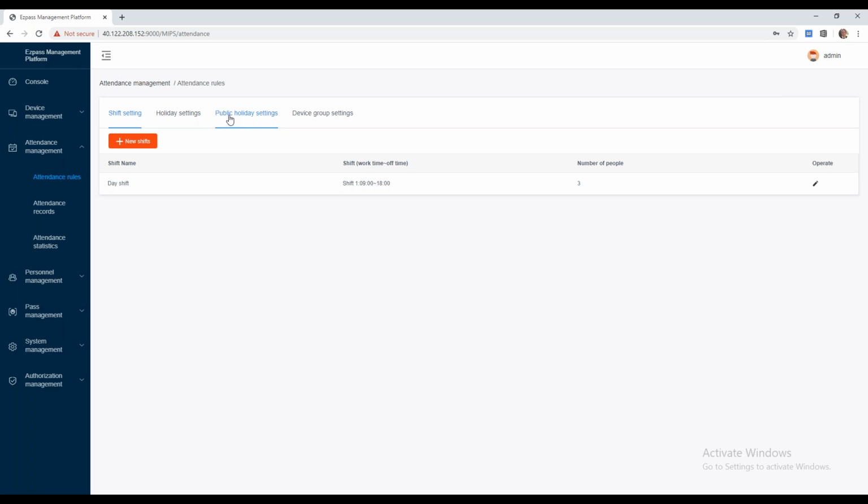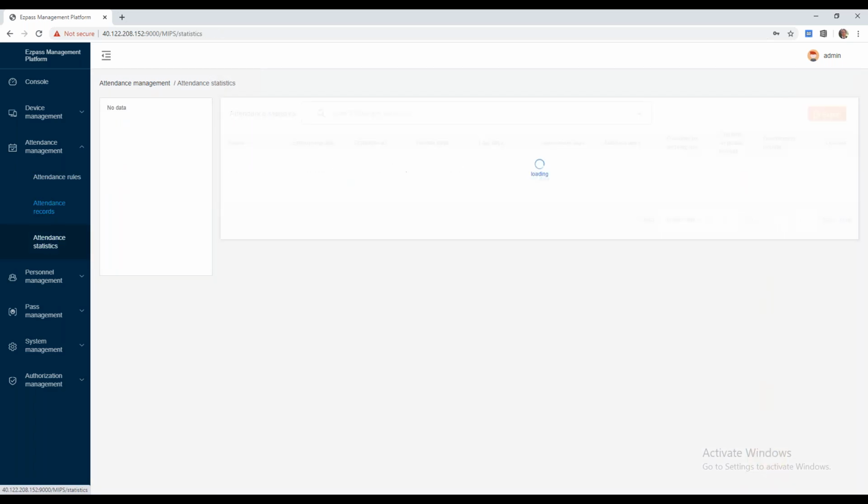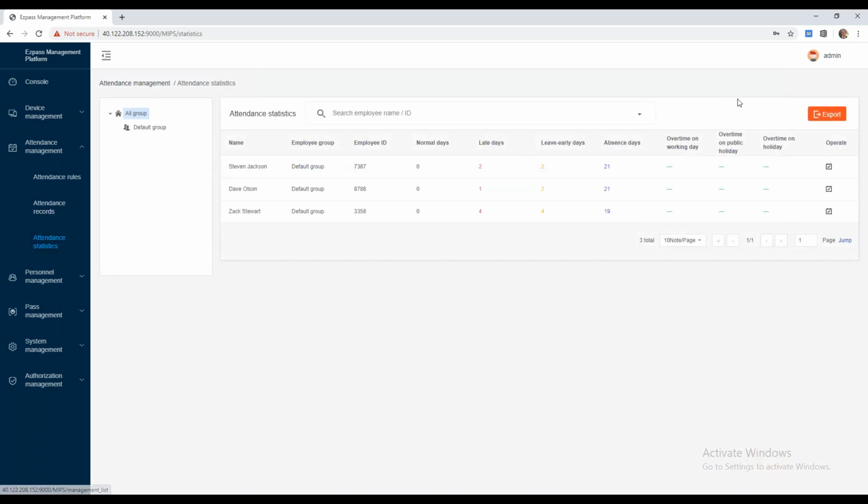That's where you can make that distinction here. In attendance records and statistics is where we'll be able to pull specific reports based on tracking attendance. What's also useful is we can export this information into an Excel table and be able to use that maybe with another system or other tracking purposes as well.